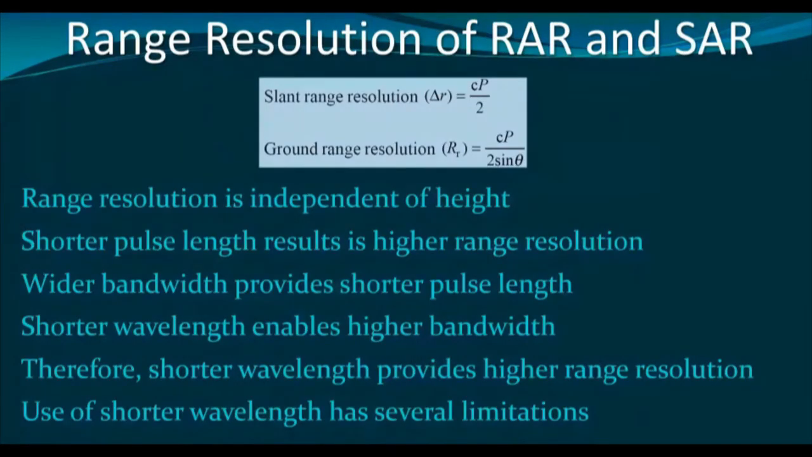Now, we shall discuss range resolution of real aperture radar and synthetic aperture radar in summary. First, see the slant range resolution is constant, that is Cτ divided by 2. And now if we consider the ground range resolution, it is necessary to convert it with this formula, and this is the ground range resolution.